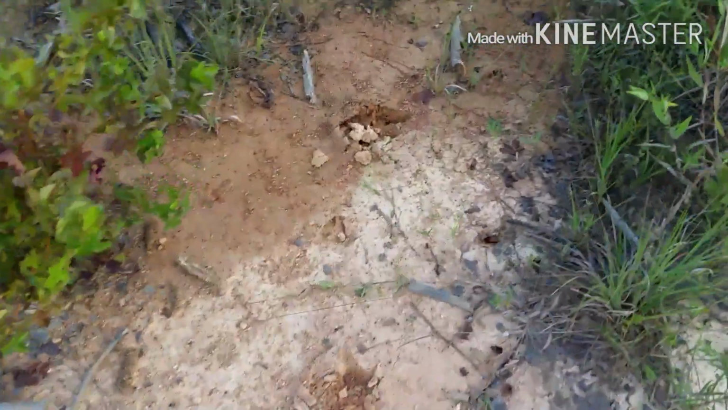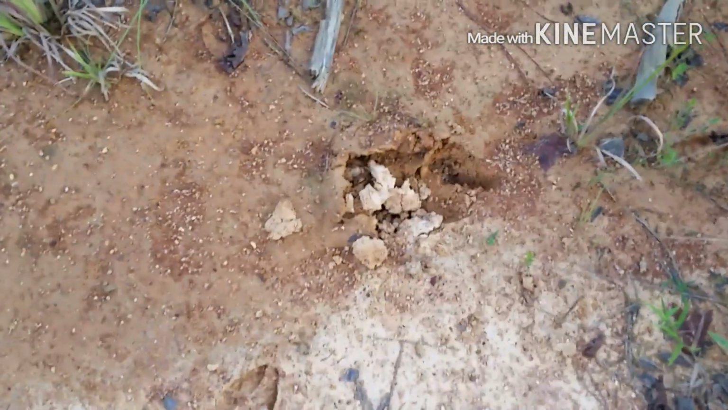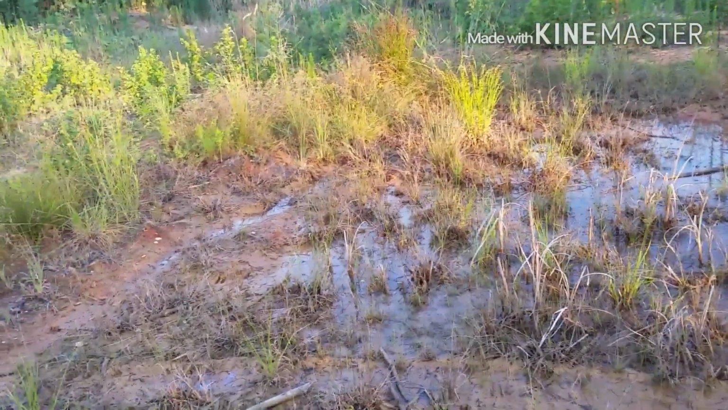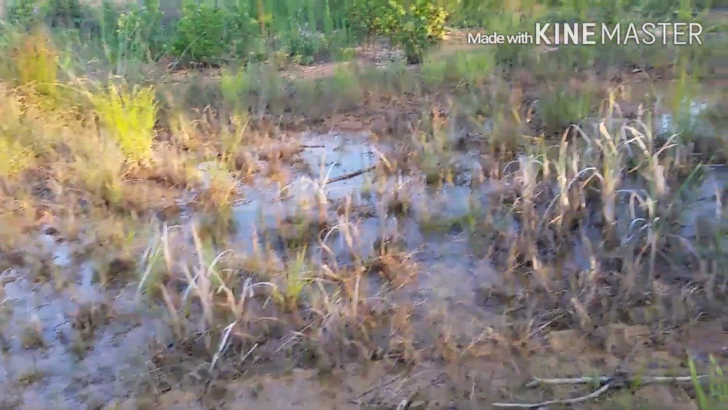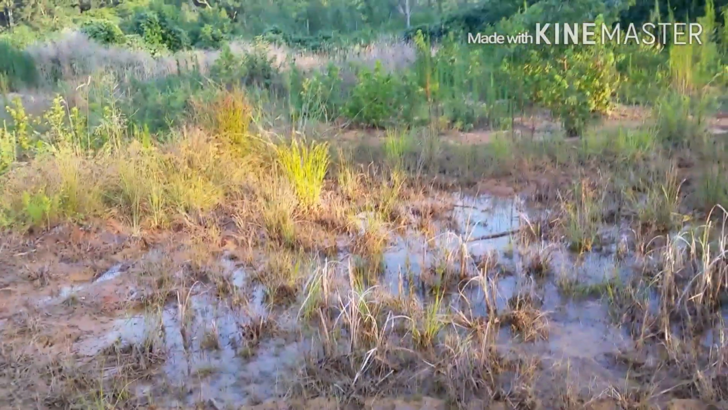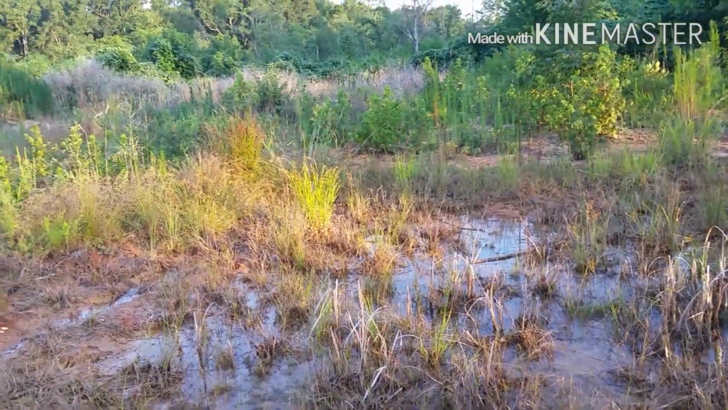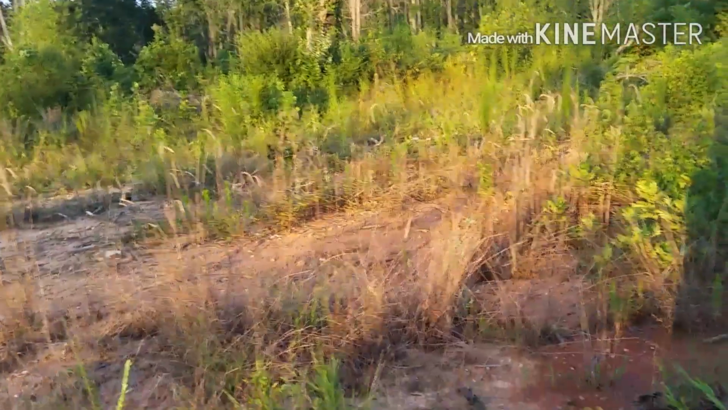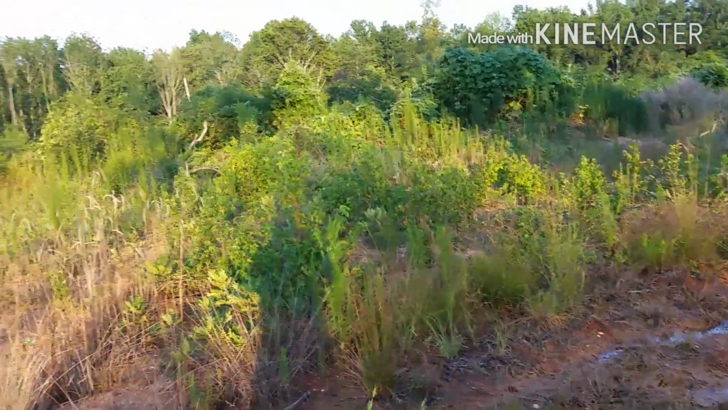Here's some fresh tracks. You see them pretty fresh. Little watering hole. I actually saw a duck in this one time. A mallard landed in this puddle right here. But if y'all follow along, we'll show you the progress on this, what it looks like once we bush hog it and plow it up. We'll show you what we plant this year.